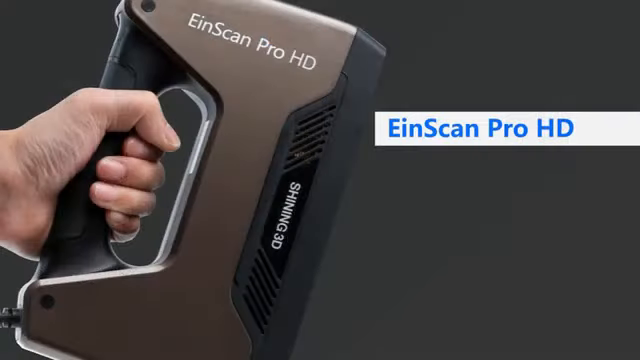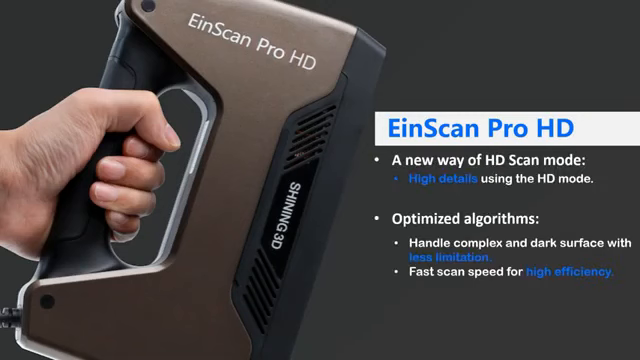This is how the EinScan Pro HD looks. And what is new on this scanner? HD mode, more accuracy, and it can capture more details, as well as optimized algorithms with the new software. The new projector that this scanner has can handle complex and dark surfaces with fewer limitations than the other scanners, and it is also fast thanks to the bigger scanning range.